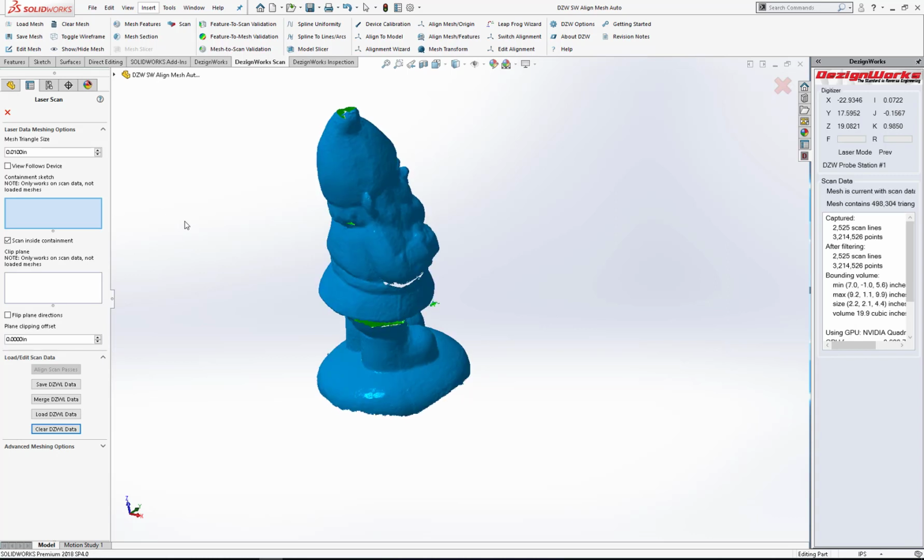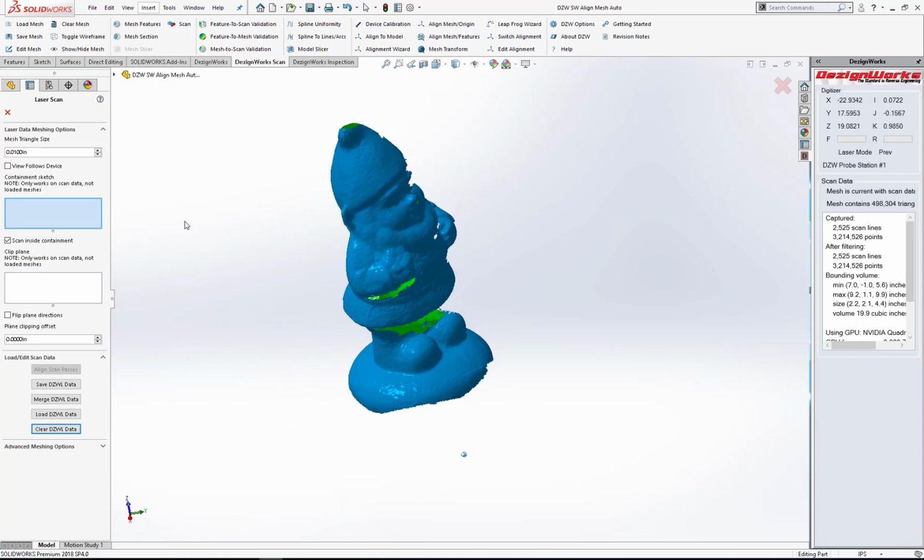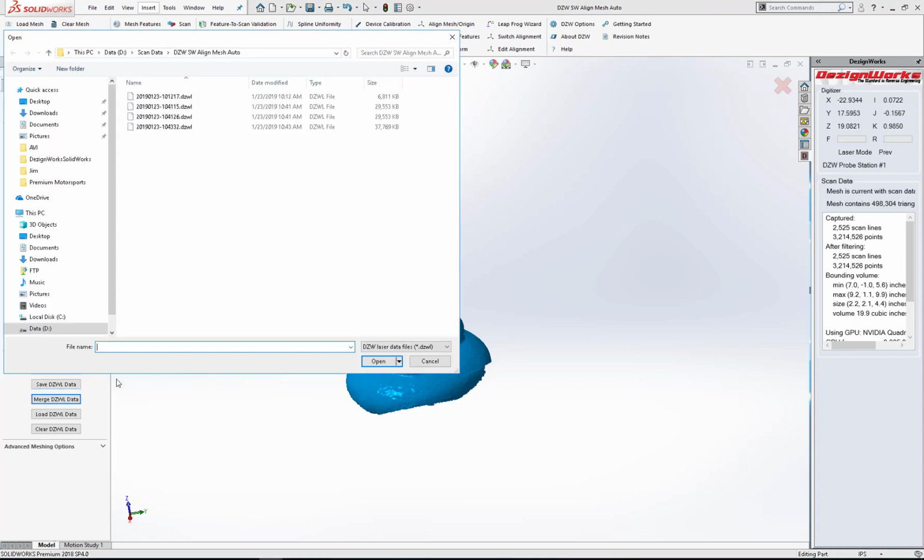When we load the other half, it'll make it match this. So there's the second scan we did. We're going to go ahead and load a second one, and then we'll merge. So you select the one you scanned previously, and we'll load that one in.